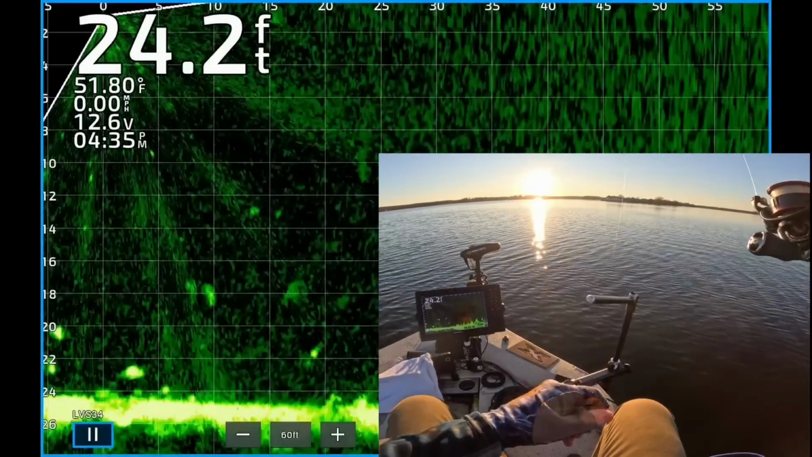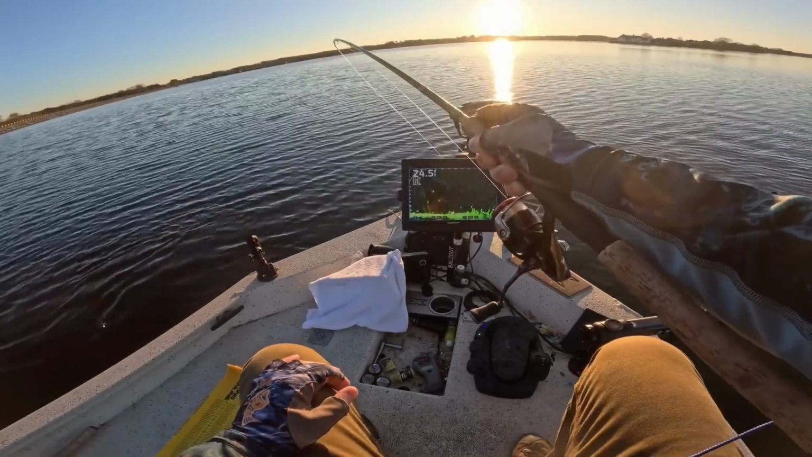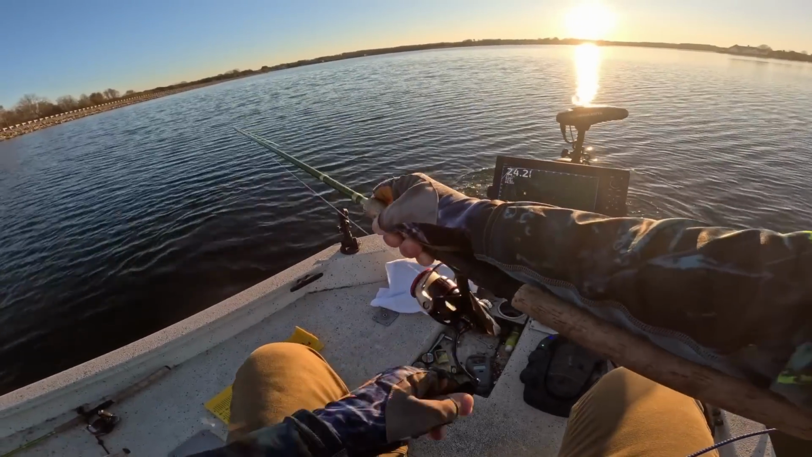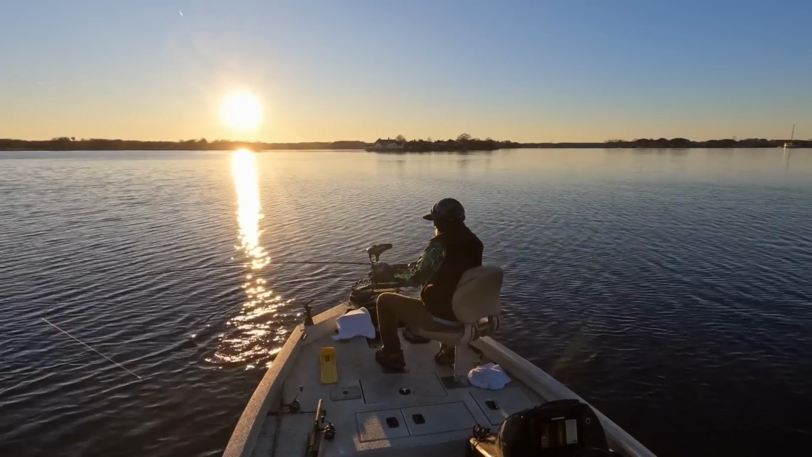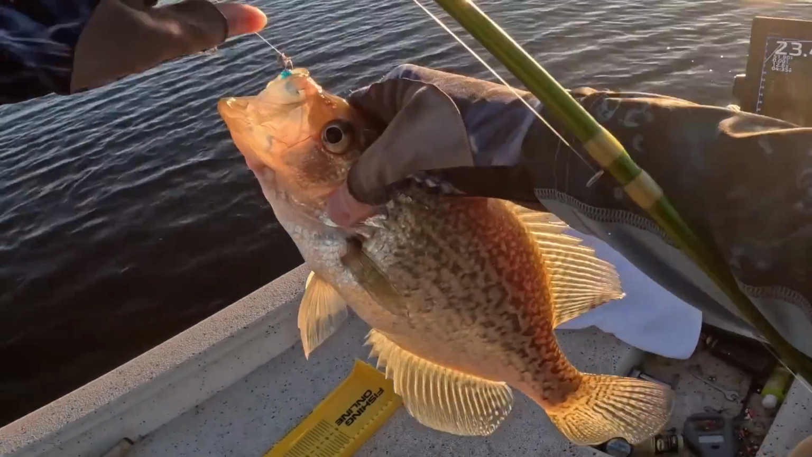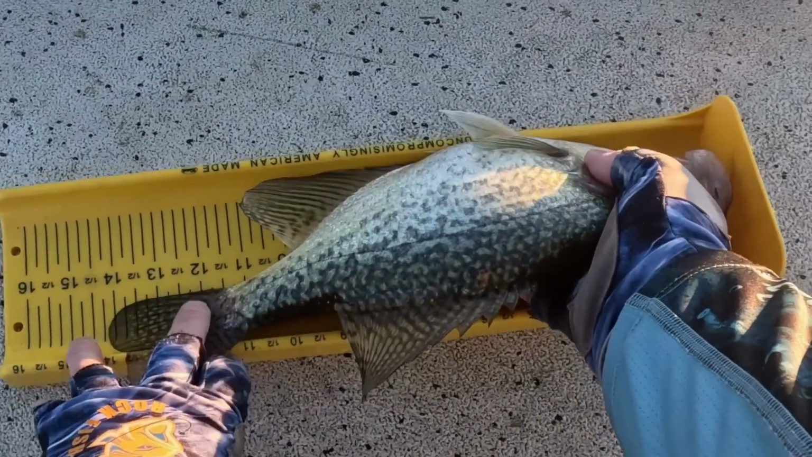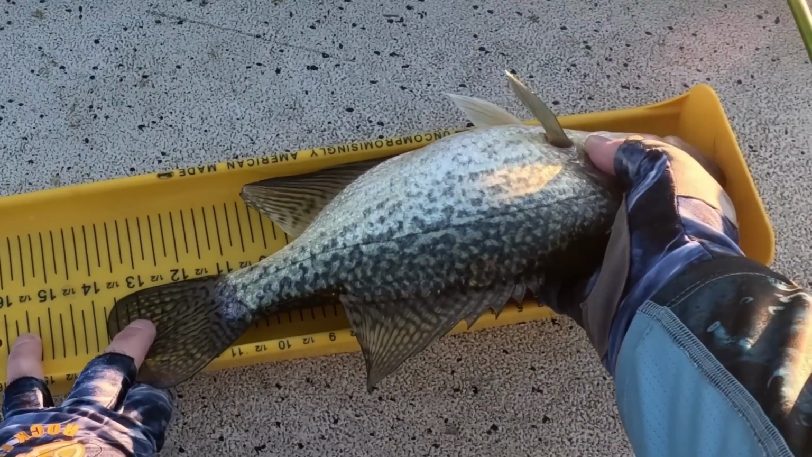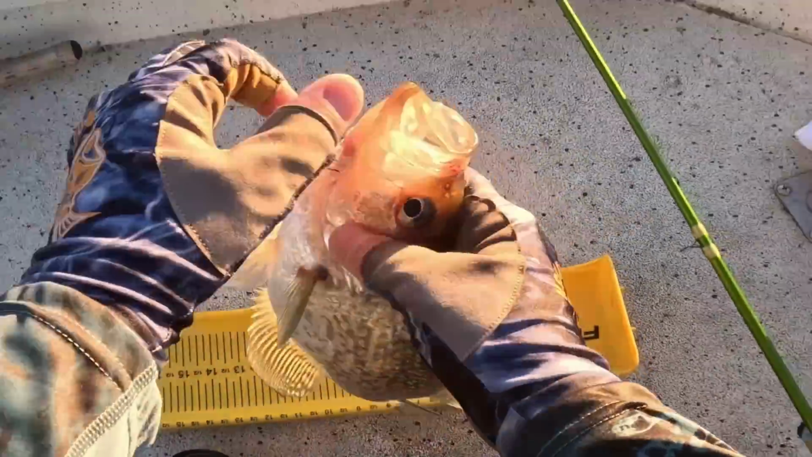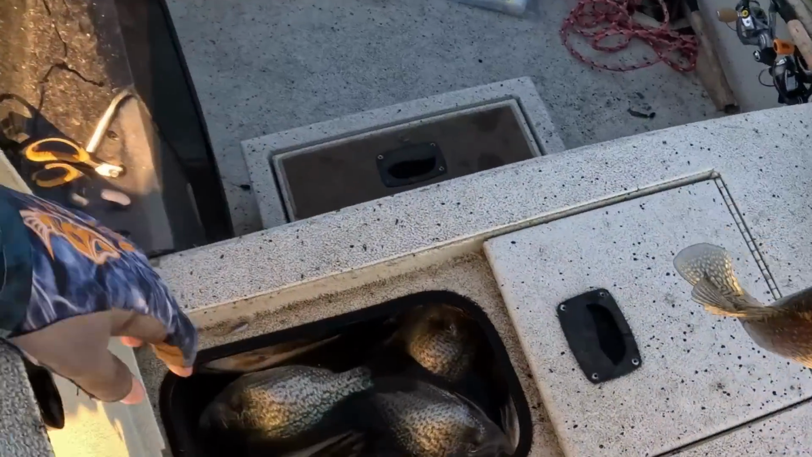Got him right under the boat. Gosh. Man. Good Lord have mercy. Get in the boat. Gosh, look at that toad. 13 3/4. Yep. 13 3/4 black crappie. Yes. Let's look in this live well.